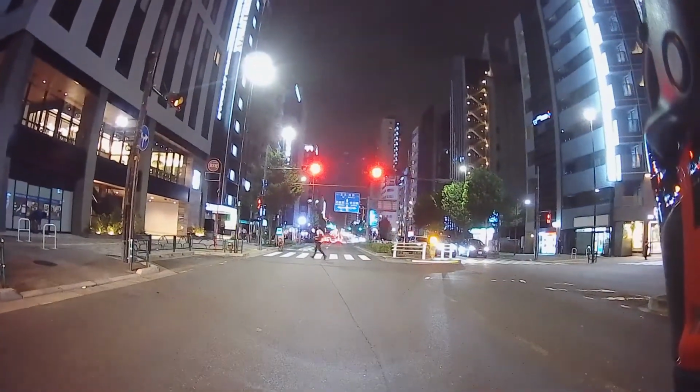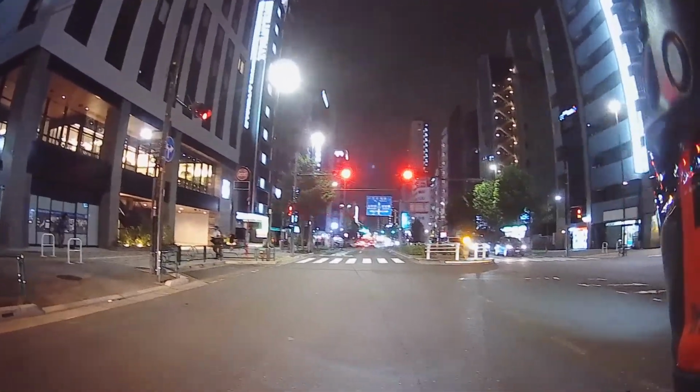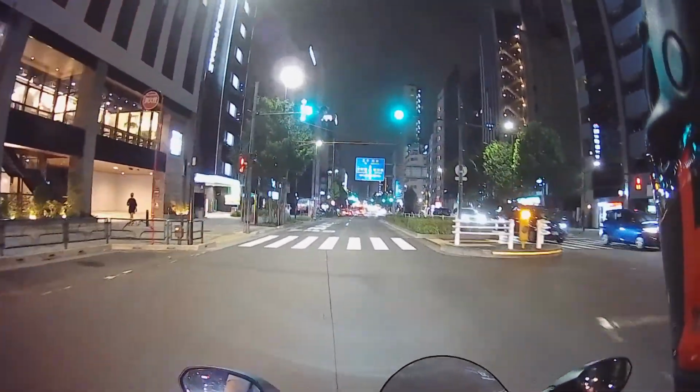Tons of stop signs, eh? Welcome to the big city, I guess. I bet this is a global standard.